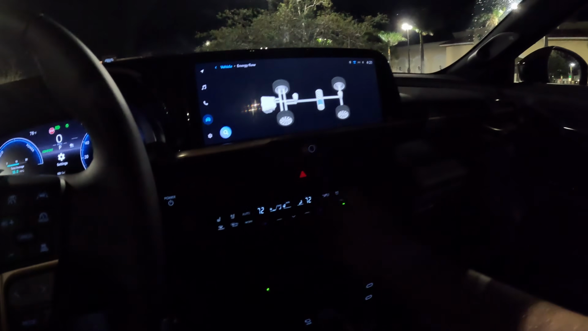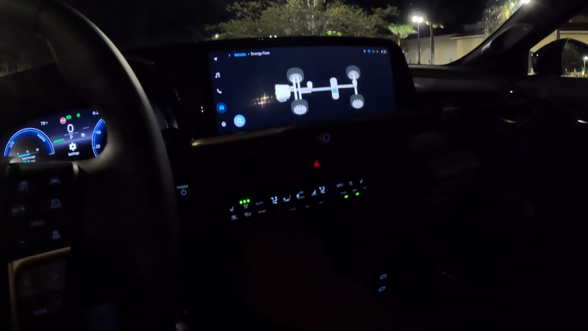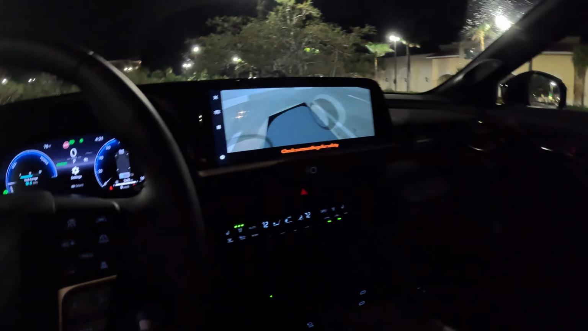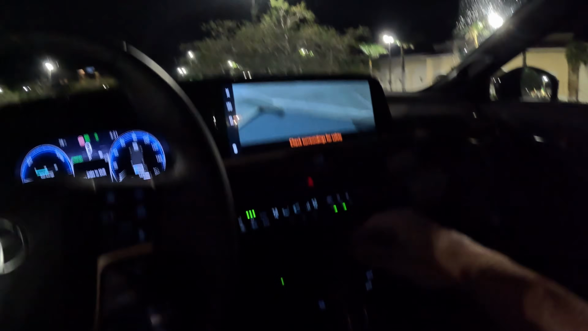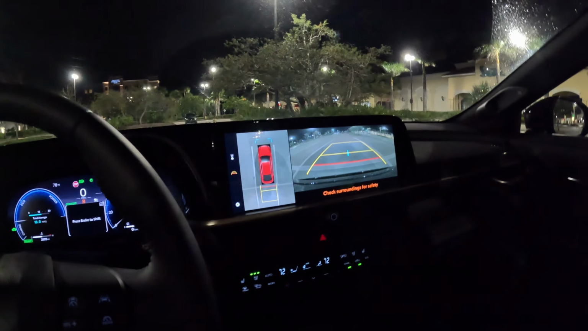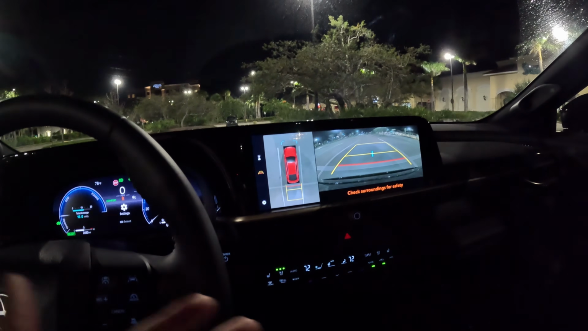Physical hard touch buttons for all the climate control is excellent. We have ventilated seats in here. The power button has a nice illumination as well. USB-C is illuminated. Let's check out this 360 camera. Well, let's just put it in reverse because this still has Toyota's terrible, old school software built into it. Illumination at night is really good here.